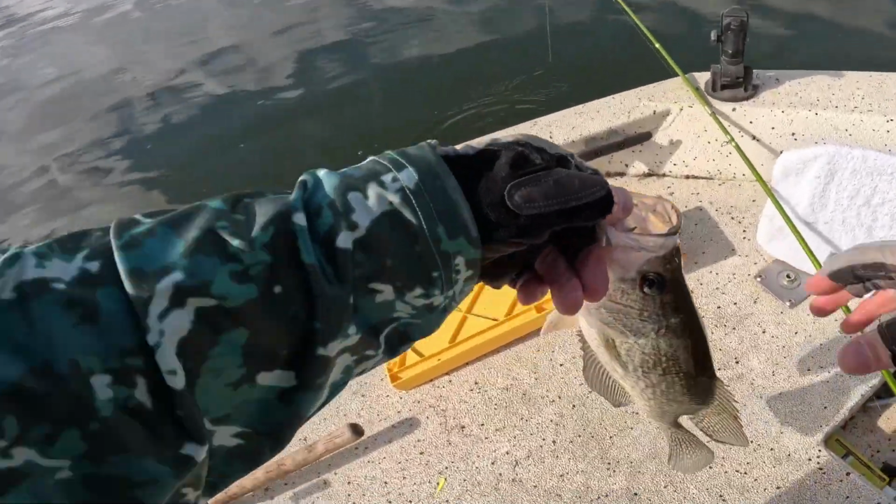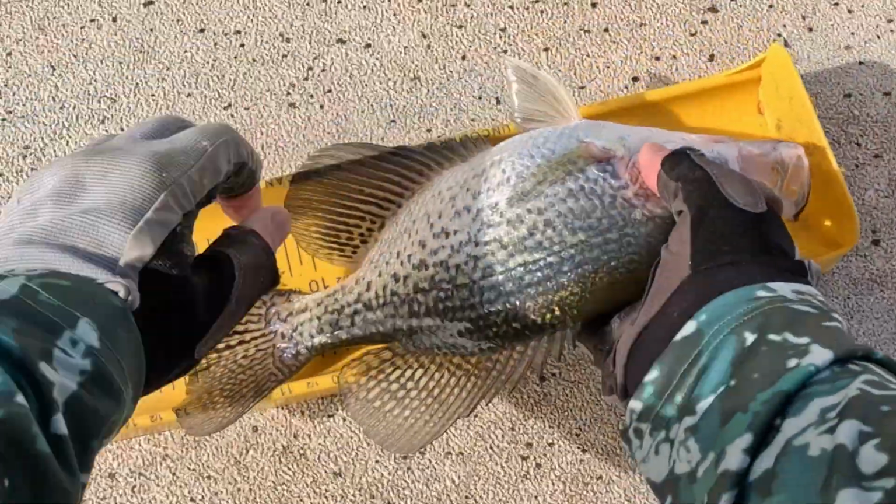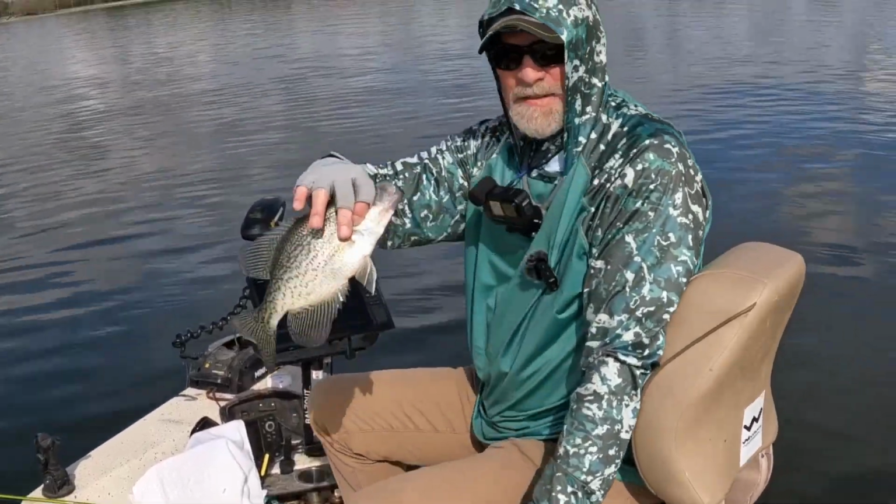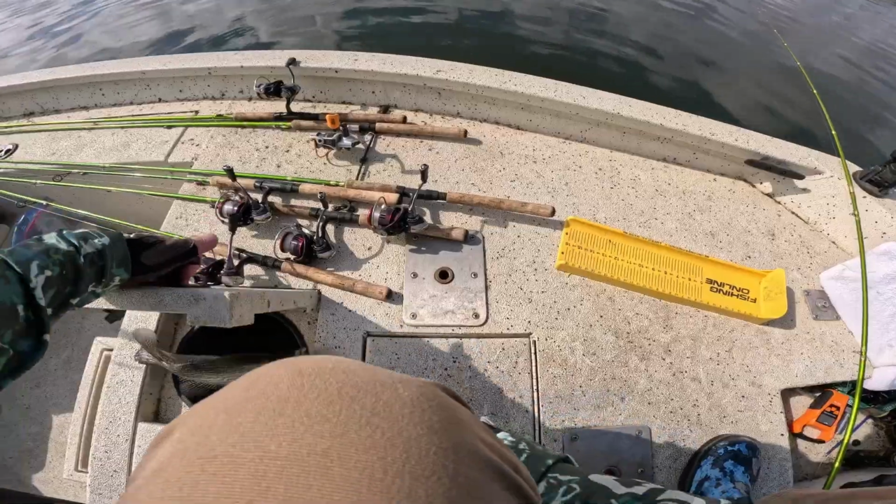Nice little male crappie. 12.5 inches. Perfect eater size. Going in the boat.